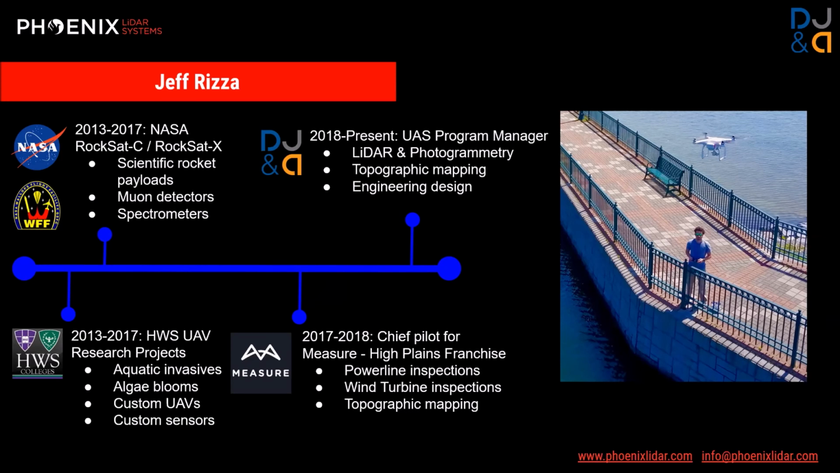Sort of the next blip on this timeline that occurred really simultaneously while I was in undergrad and grad school was, as a physics major, I was involved in NASA's student engineering and science program called RockSat-C and RockSat-X, which is a program that allows students to design and build their own scientific rocket payloads. So we built a couple of different sensor payloads that we launched multiple summers in a row from rockets at the Wallops Flight Facility in Virginia.